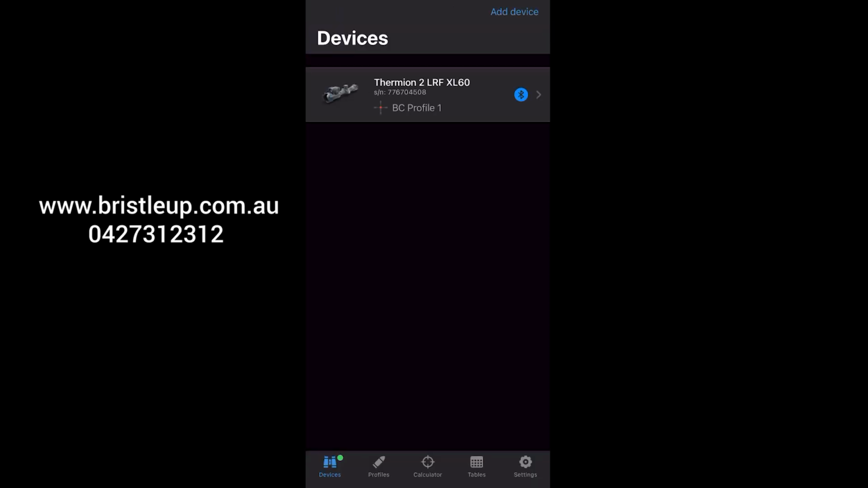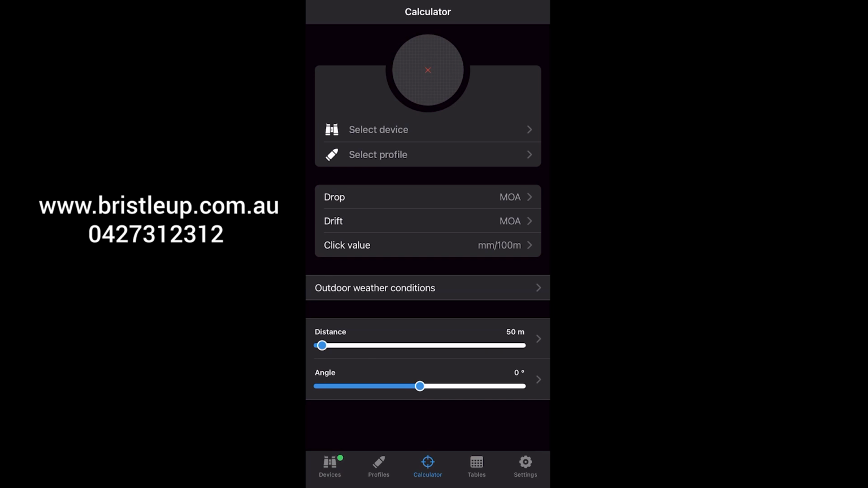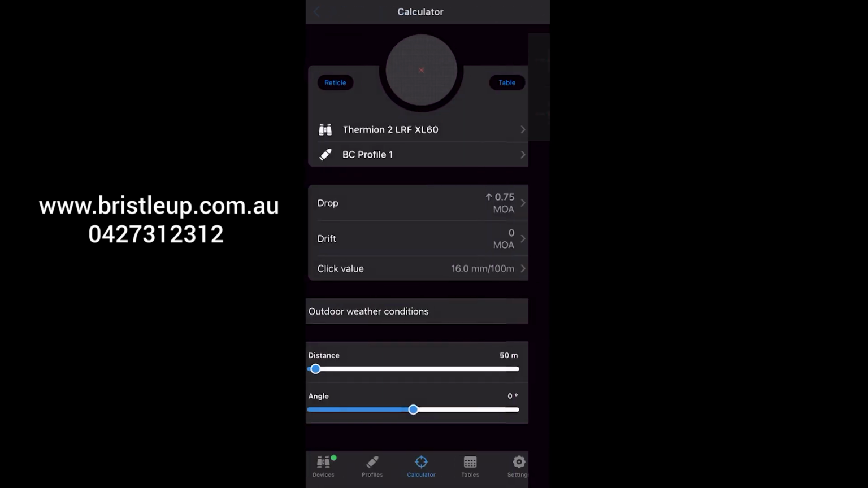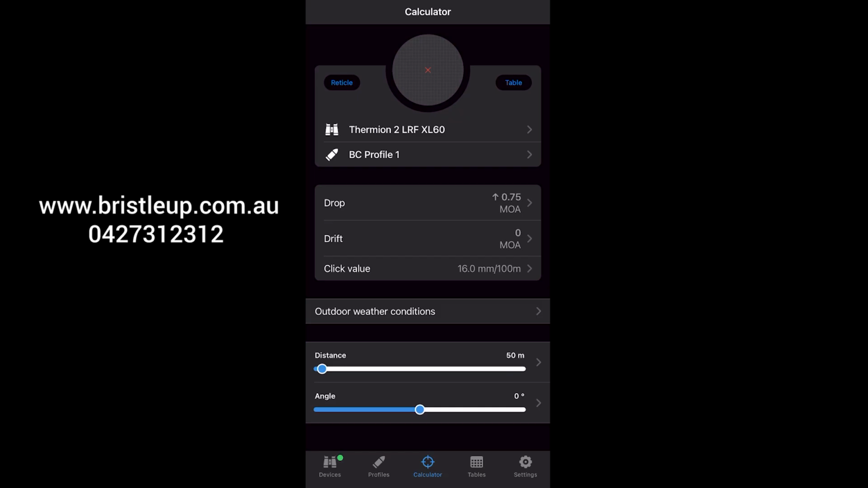Now there are other things you can do on the app. You can go into calculator, you can select your device, you can select your profile, and this will give you demonstrations on basically what to expect in your scope. So for example, if we were shooting out to 700 meters, the drop would be 18 MOA.